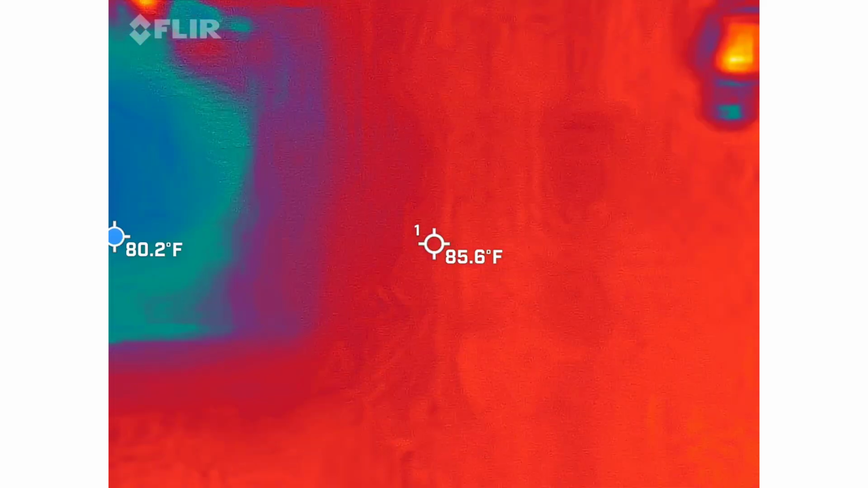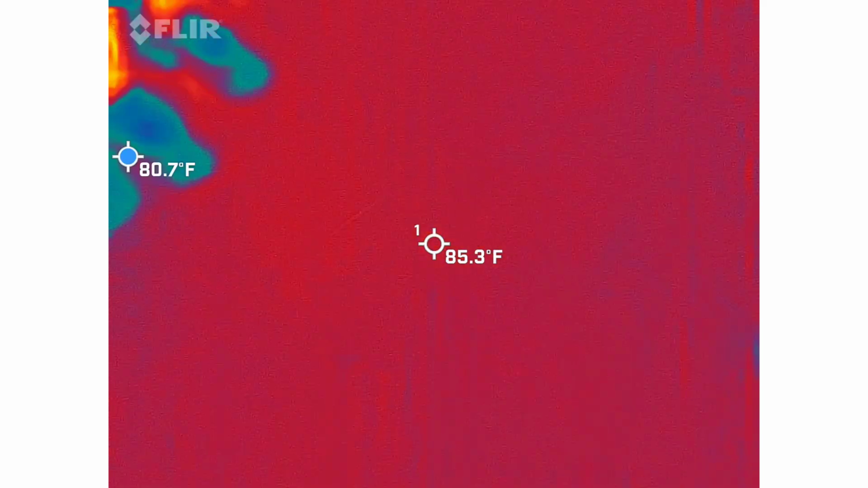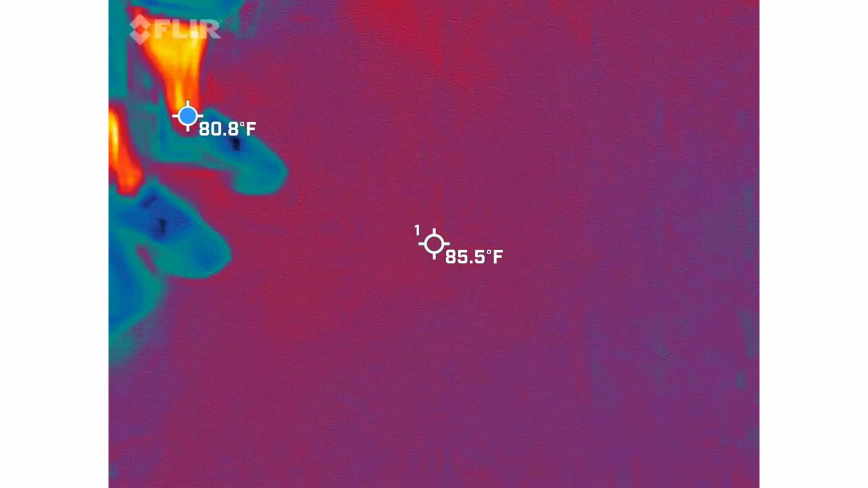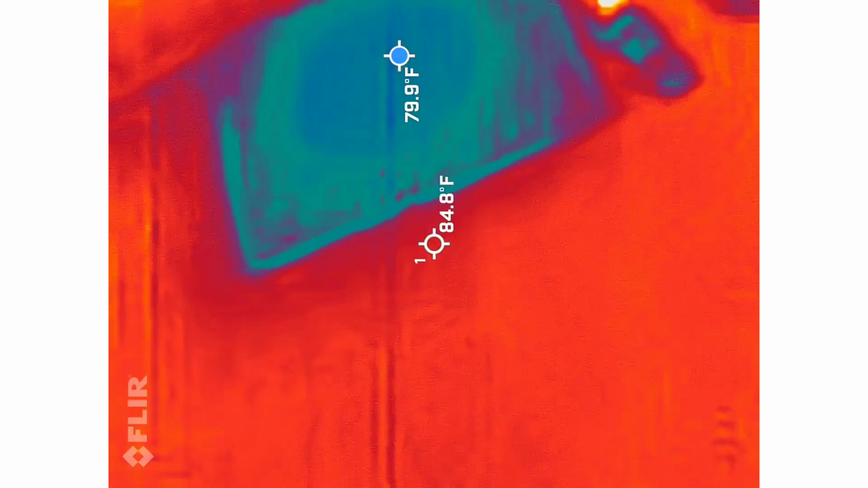How's that spirit box working? Hazel and 5 people. It's interesting. I don't know what it means, but it's definitely interesting. Anybody else hear anything along the way?